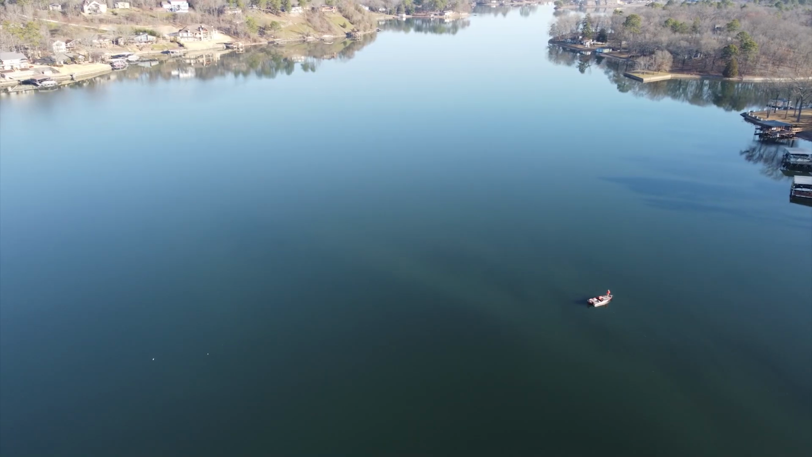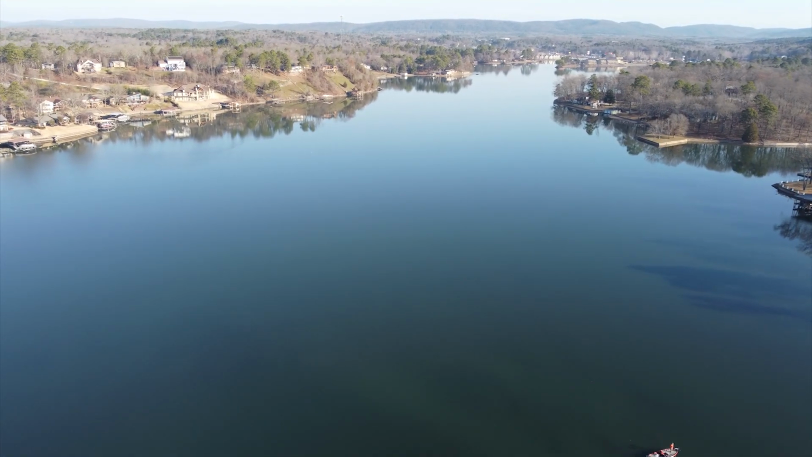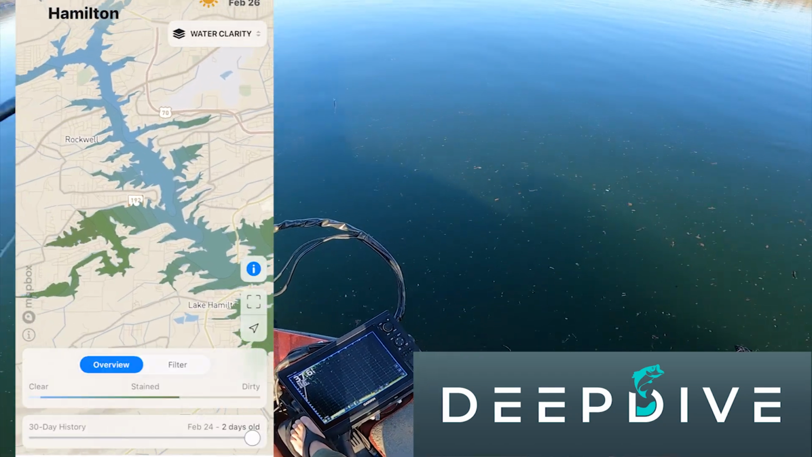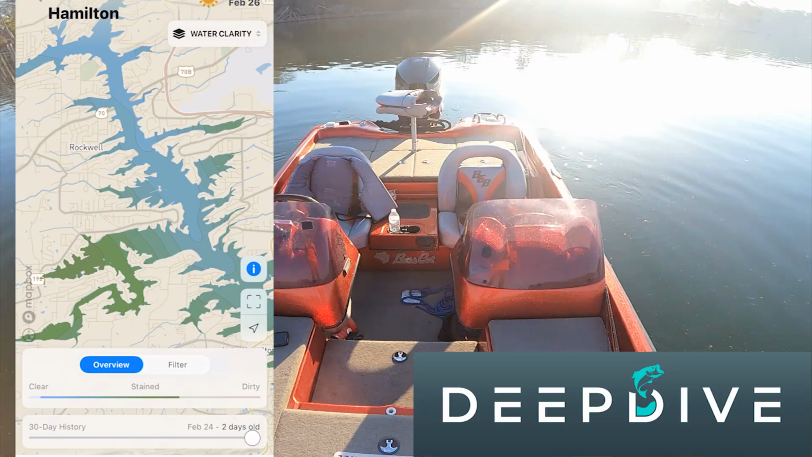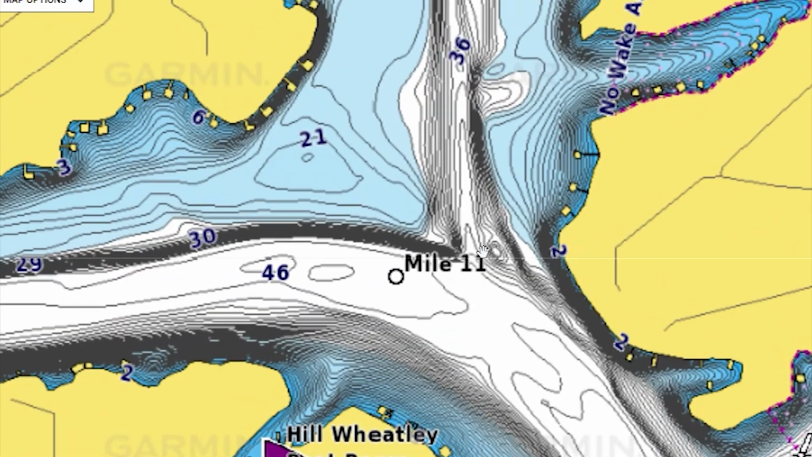Okay, so right here we're in the main part of the lake. I ran up the lake today, looking at the water clarity map from the Deep Dive app, by the way, because I really did use that. I wanted to find some cleaner water. I'm also breaking in my new motor. Like I said, I'm breaking in my new motor. I'm going through the whole process for you guys for this uncut.